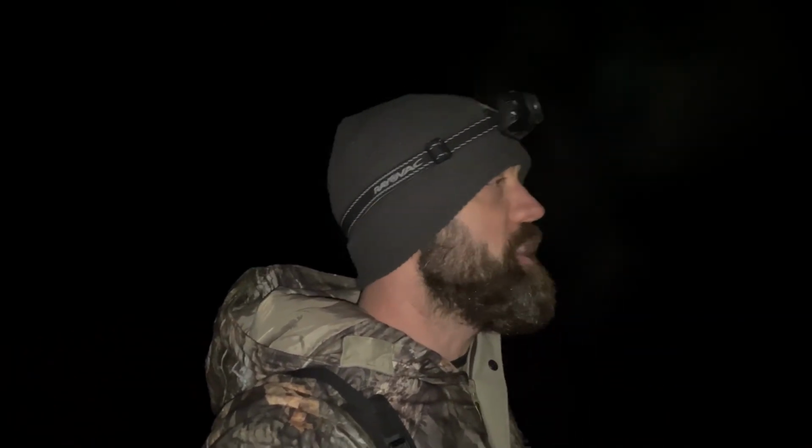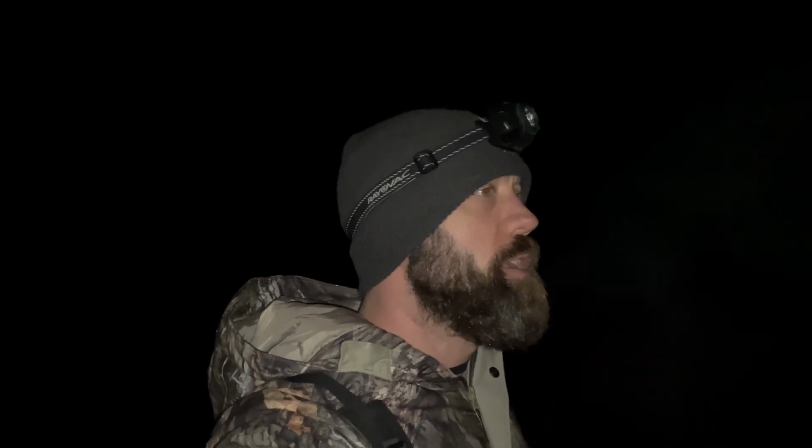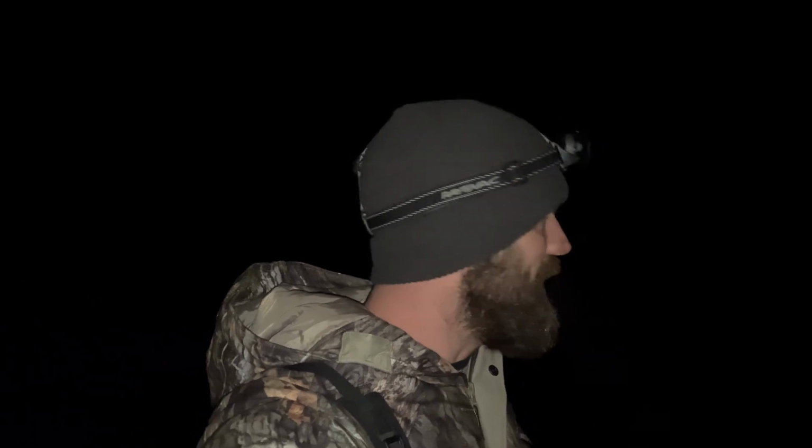All right, guys, we are back at the four-wheeler. It has been 9 grueling hours in the stand. We did not see a single hog. I could hear them in the trees, could hear them in the water splashing, having a good old time, but nothing came out visible for us to take a shot at. So back at the wheeler, gonna head back to camp. Do it again tomorrow. We have one more day, one last day to get a hog.